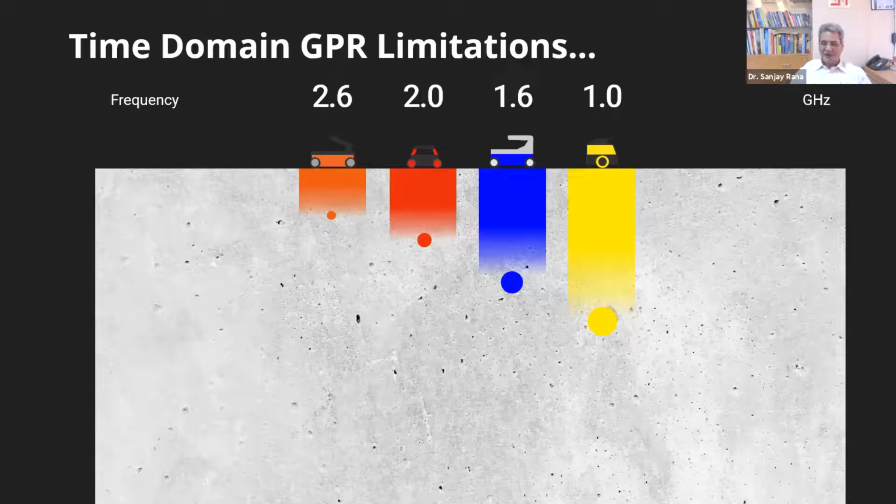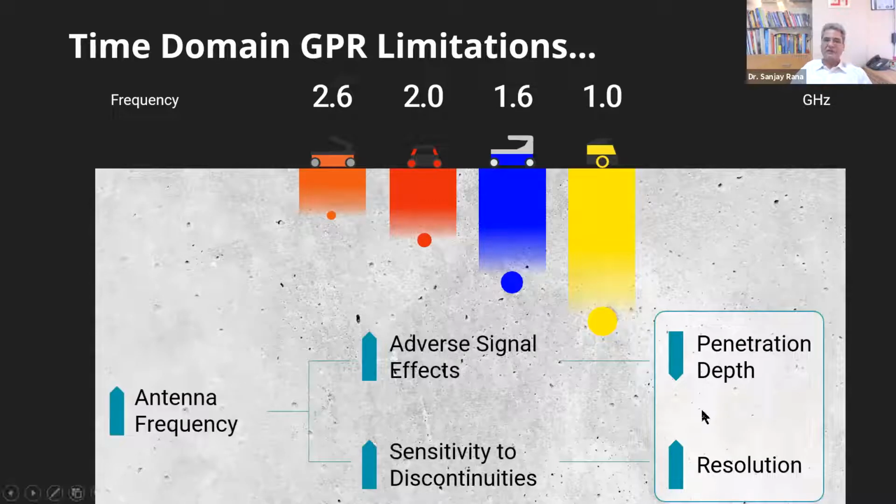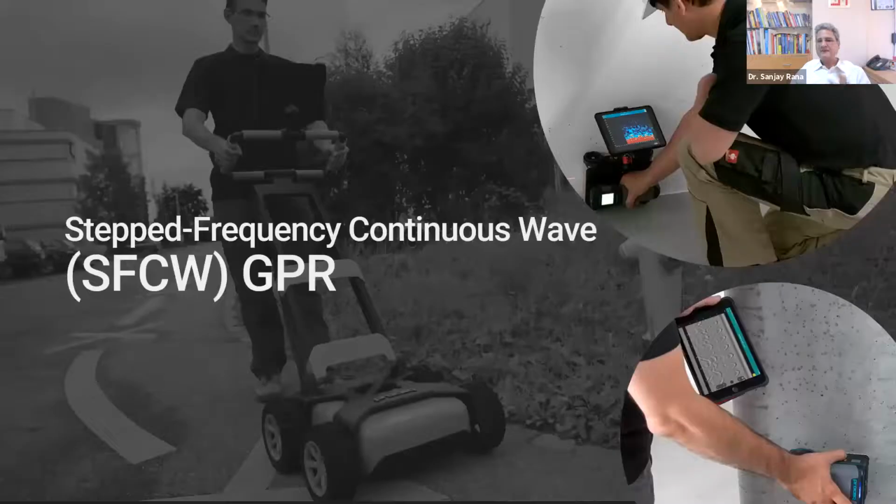Now, this is one of the things in time domain GPR which no one can question. Penetration depth and resolution are inversely proportional. More penetration depth means lesser resolution. Lesser penetration depth means higher resolution. It's based on frequency. And then I came across this step frequency continuous wave GPR concept, which I saw first in a video or first information somewhere on LinkedIn. I was excited about it. And finally, I was able to get my hands on one system, which I have been using for some time. And that is what excites me to share the results with you.